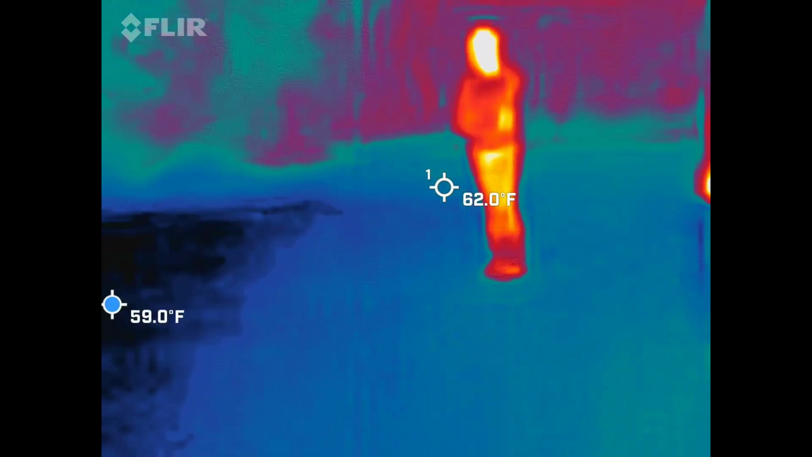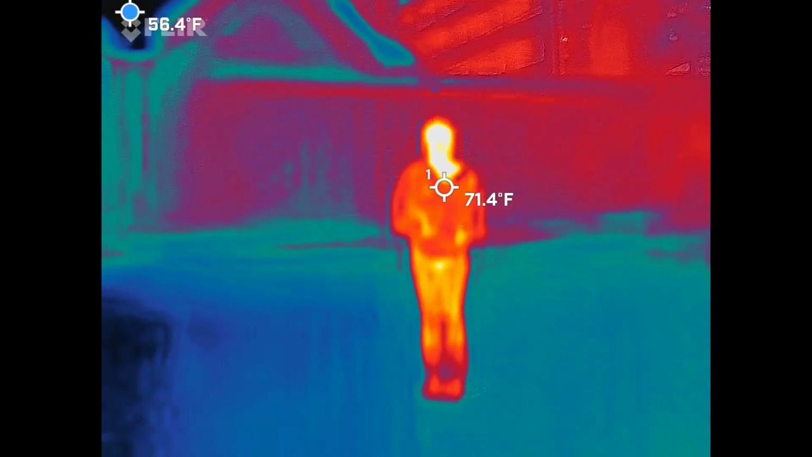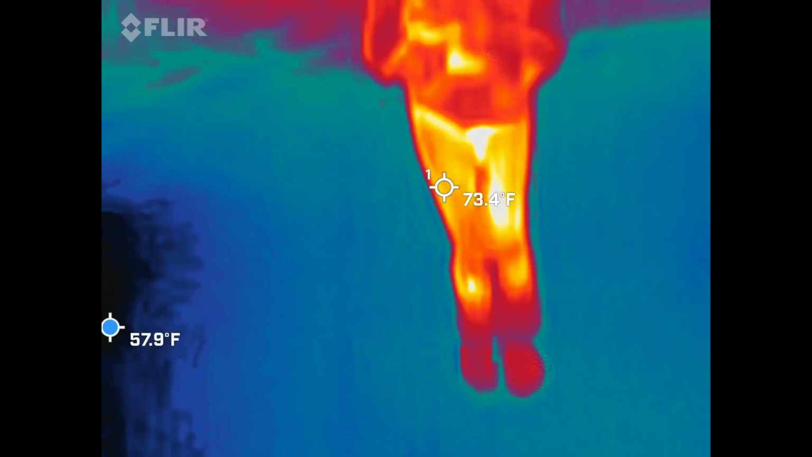Any other words showing up for you? No, I still just have Jenna. It's the last one. And again, it'll stay on there, just depending on how it's picking things up. Oh, now I'm getting Owen. Lots of names. Wyatt, Jenna, and I had Wyatt too.